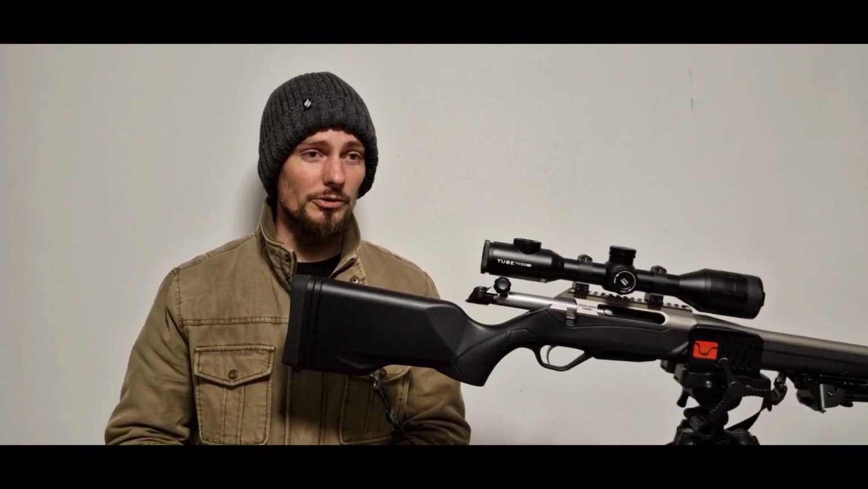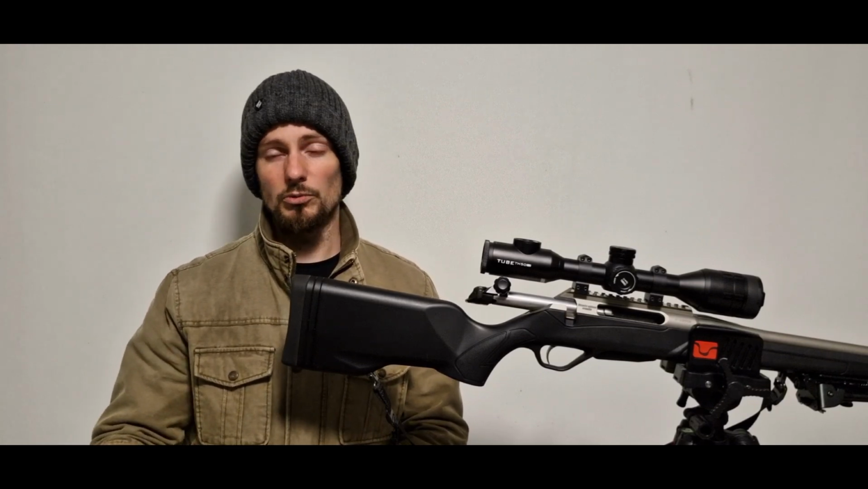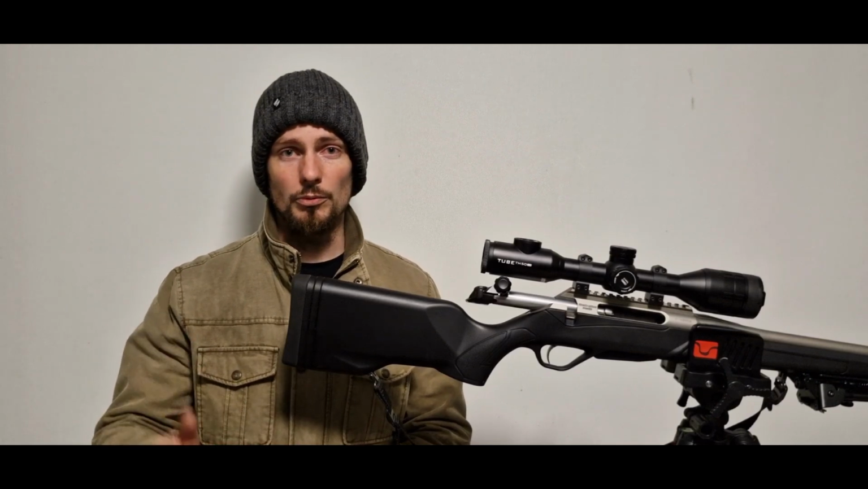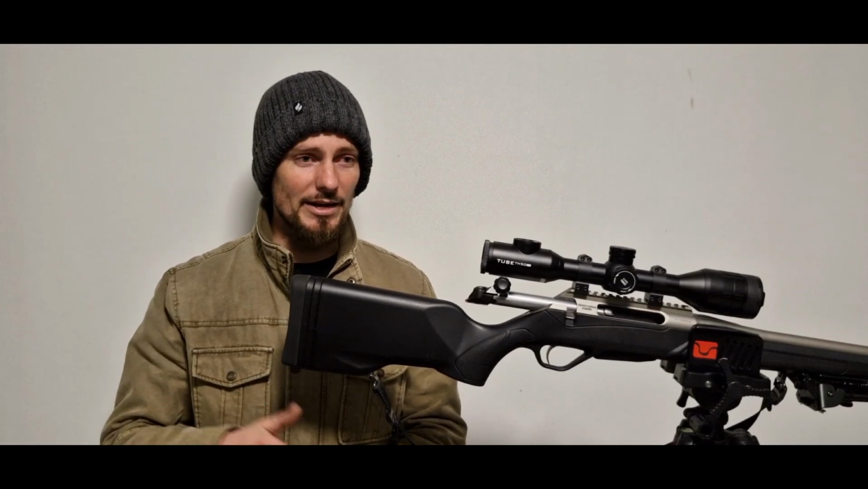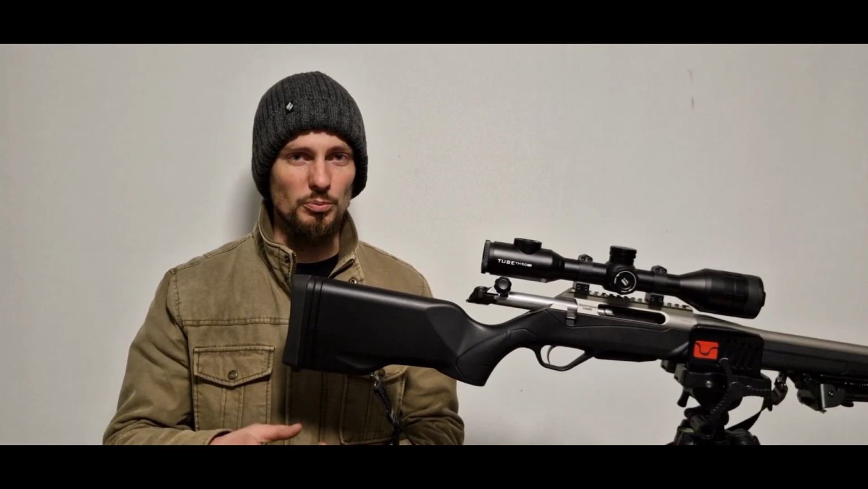So I decided to close the gap, stopping every 50 metres, or roughly 50 steps, just to have a look through the thermal and confirm that it was still there, until I was able to close the gap to about 100 metres or a little bit less. And even at that distance, I still wasn't confident whether it was a fox or a possum.